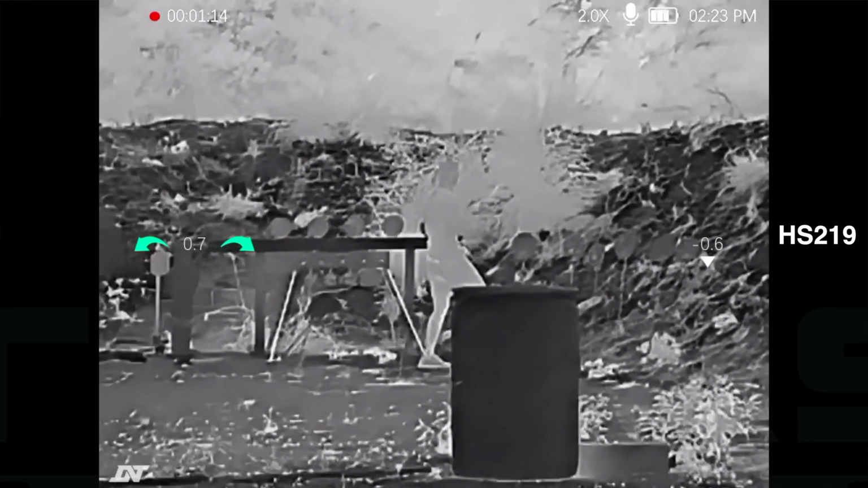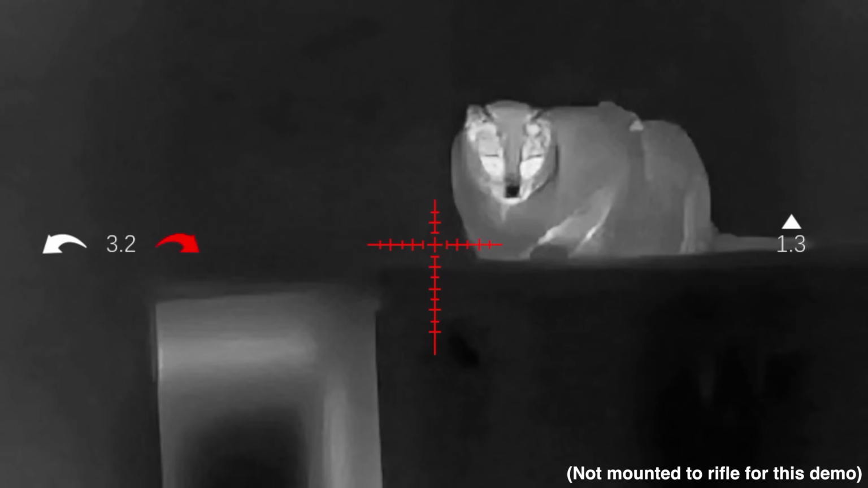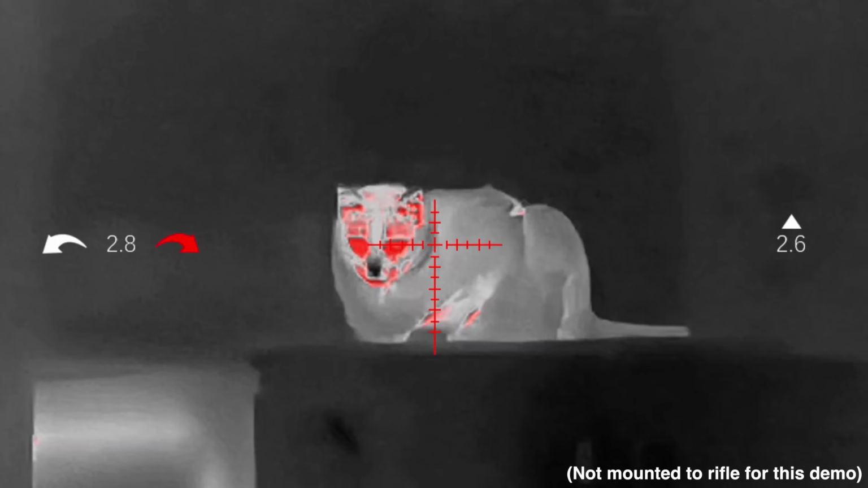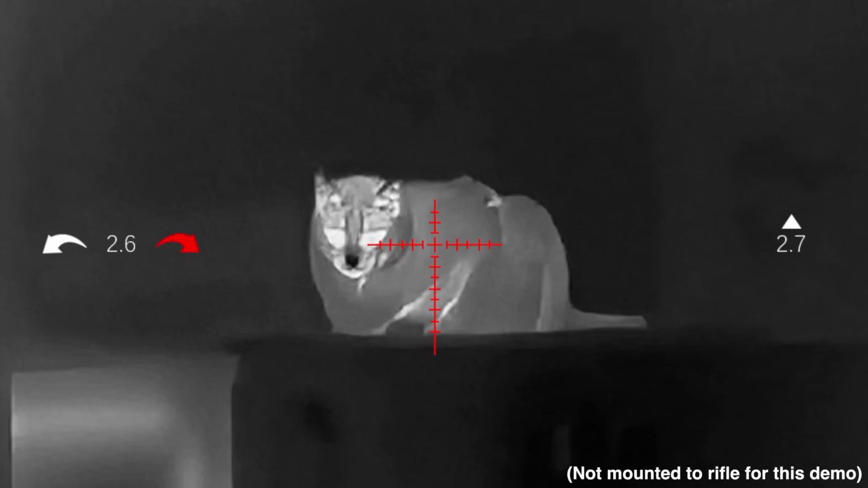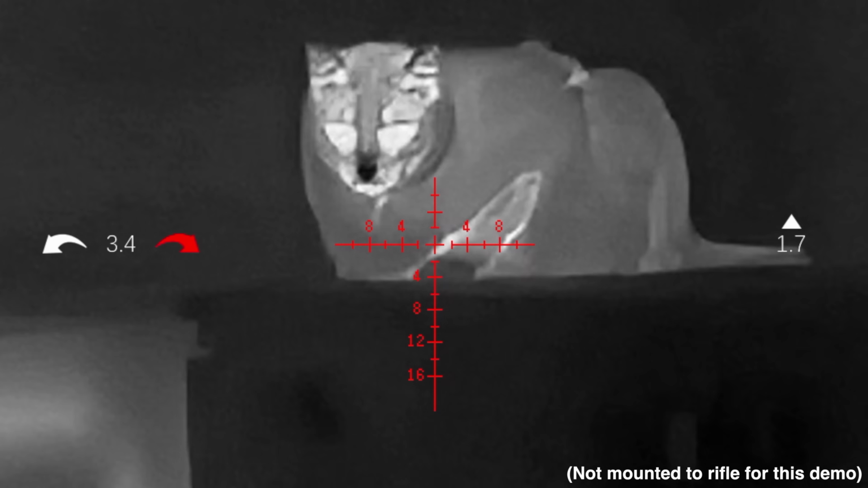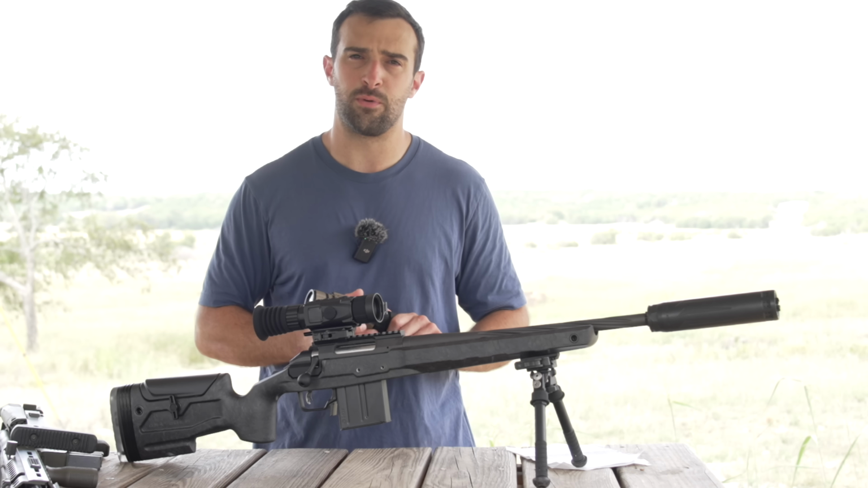Yeah, it's maybe not as crispy and just super, super nice and high quality as the 640p, but if you're buying it for a purpose, you're going to totally be able to distinguish a coyote and a cow. There's no issues there. As far as the color palettes, you got white hot, black hot, red hot, and iron hot. You got 8 different reticles, 2 of them being first focal plane, meaning as you zoom in, the relativity of the mils or MOA markings stay the same. Otherwise, you just have other designs, 6 other ones that you could choose from. 5 different reticle colors. Something pretty cool with the Hydras, they have a feature called super resolution.